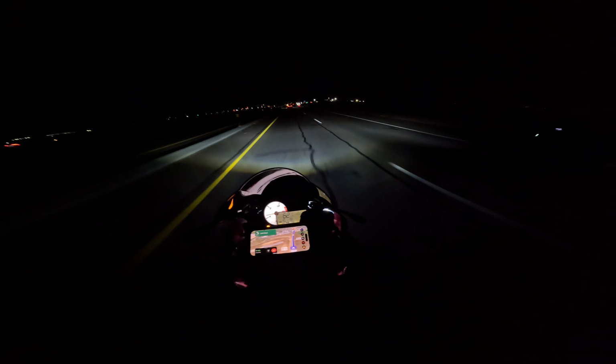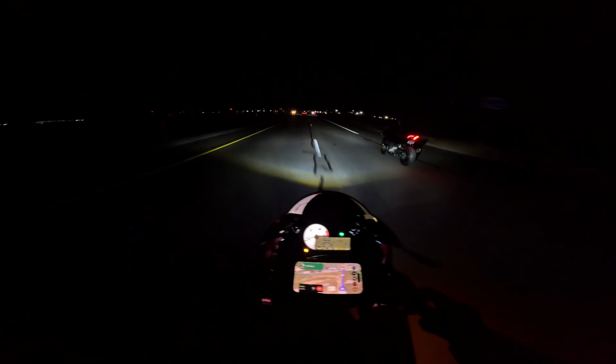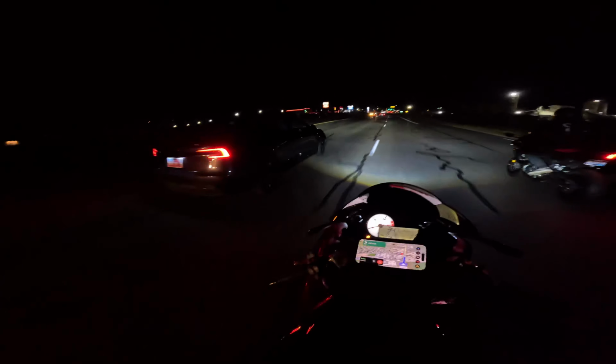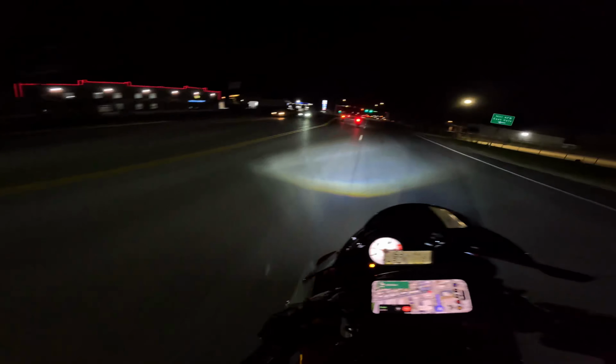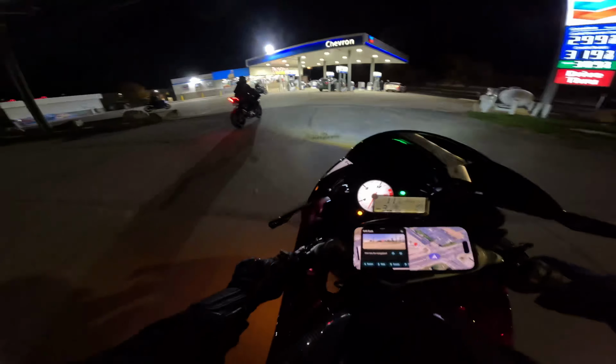Oh, there's roadkill in the road. Uh-oh. There's roadkill. I almost hit it. Sketchy. Oh my gosh, I almost just crashed. Why are you turning right there? Yeah, dead ass almost just ate shit and died.